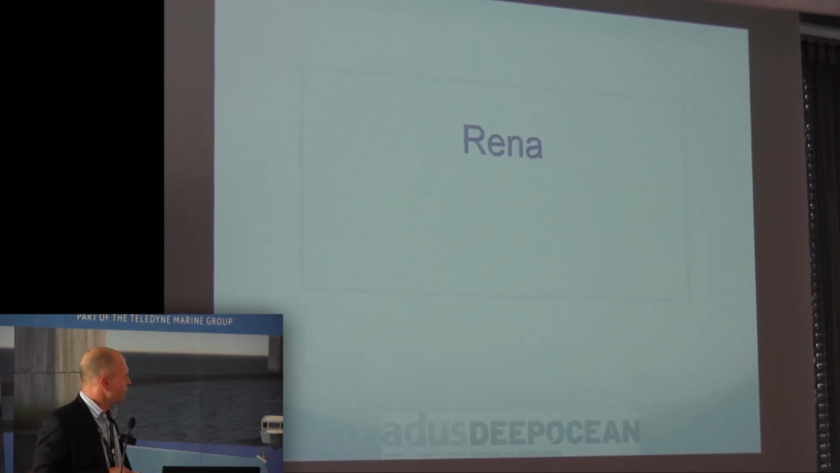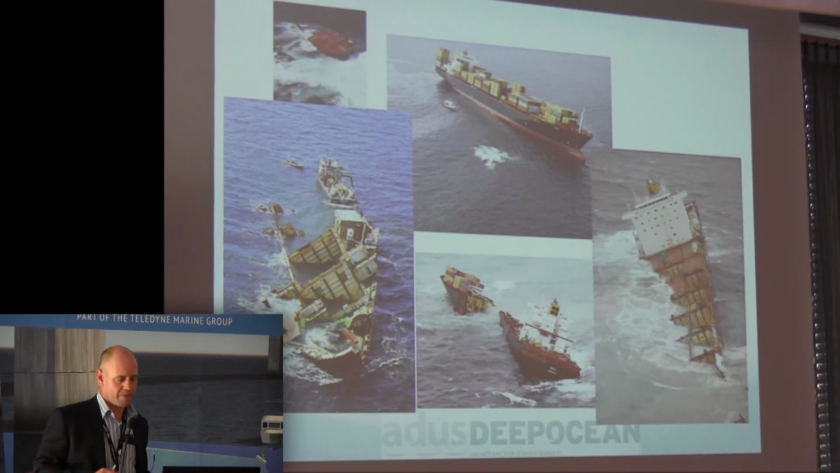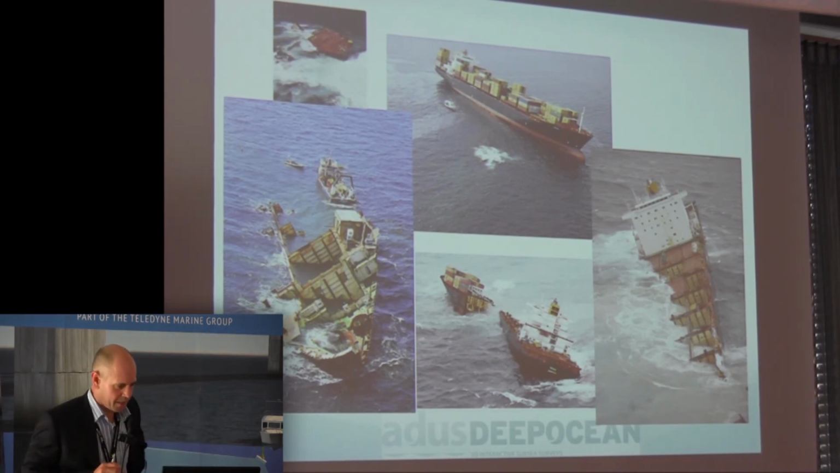Right, so I just thought I'd give you another example, the Rena project. The Rena was travelling past New Zealand and unfortunately ran aground on the Astrolabe Reef, which had always been a reef of special scientific interest, very popular locally and with a lot of cultural meaning to the local Maoris.